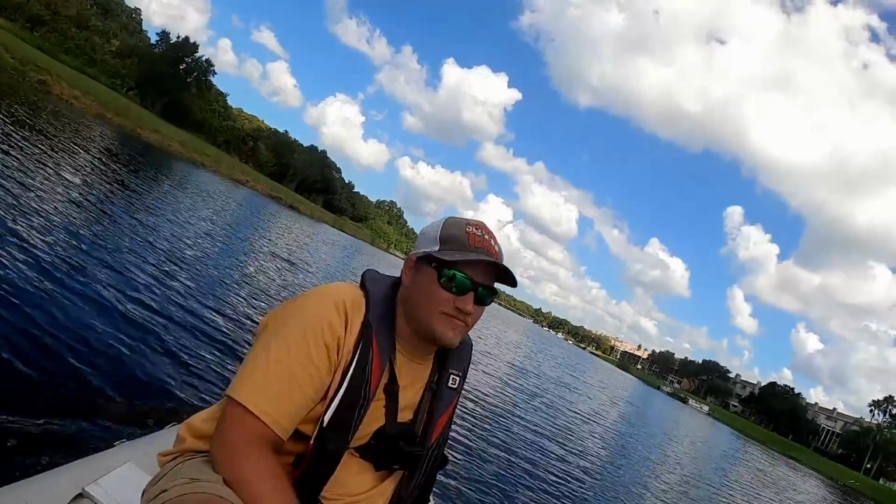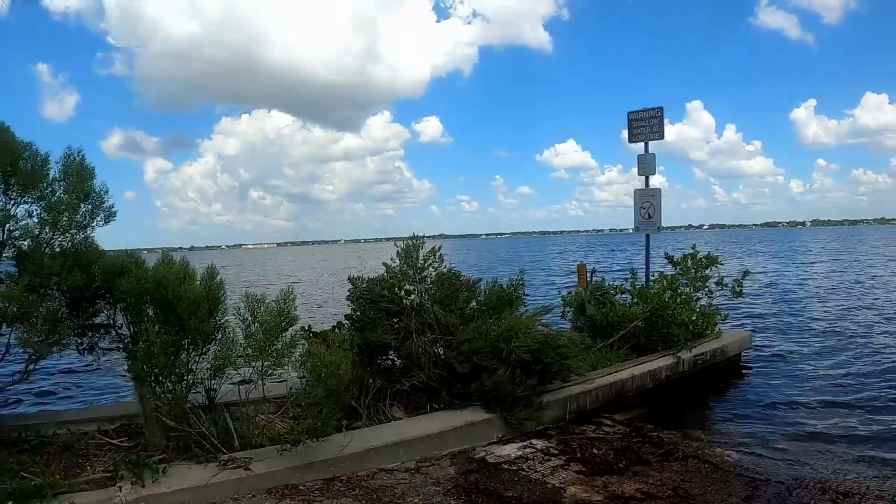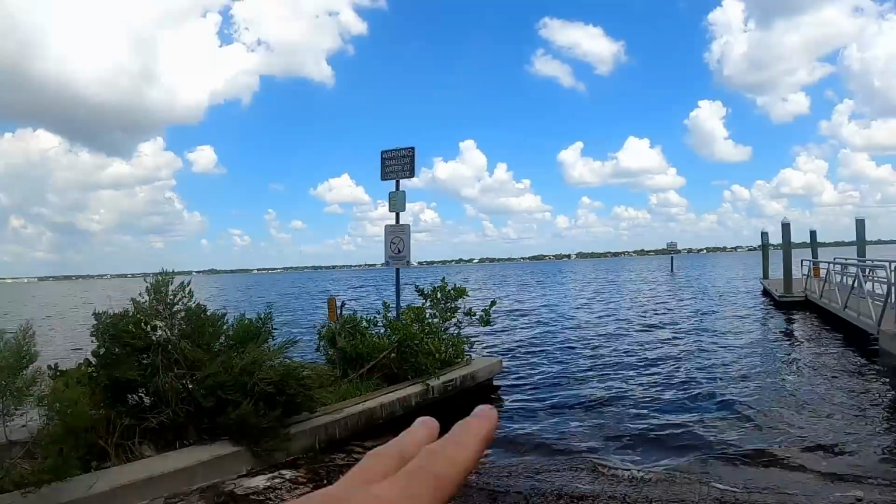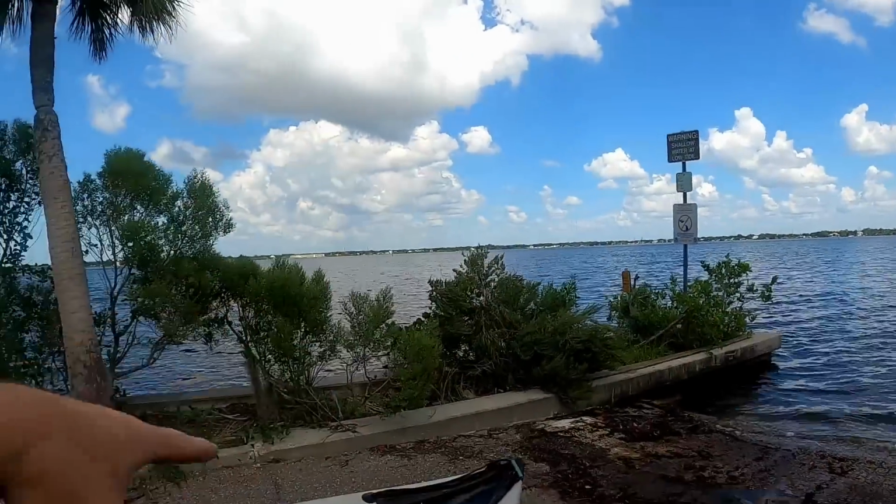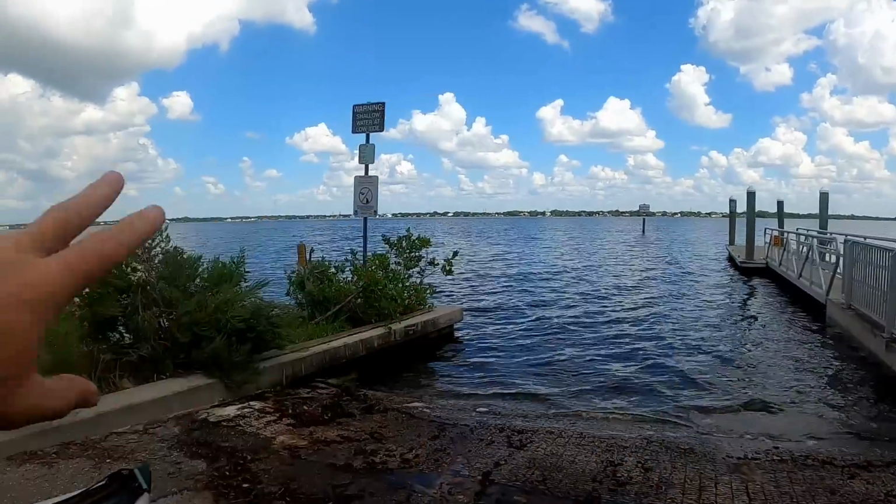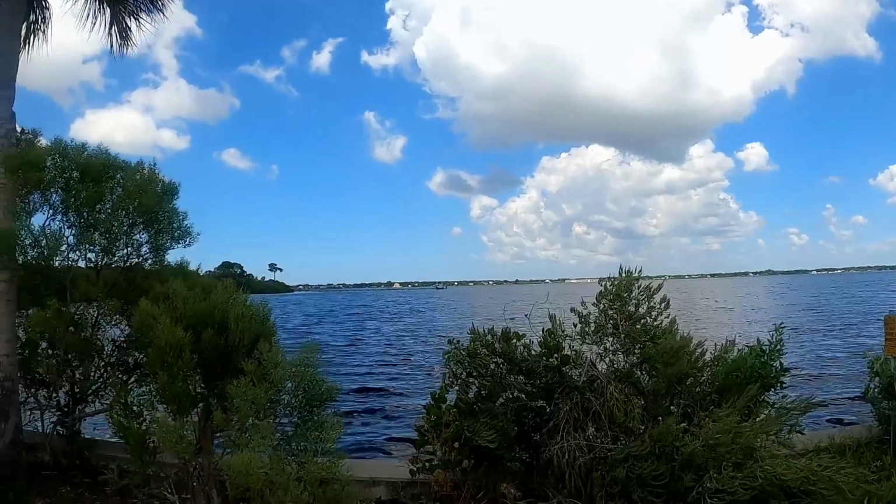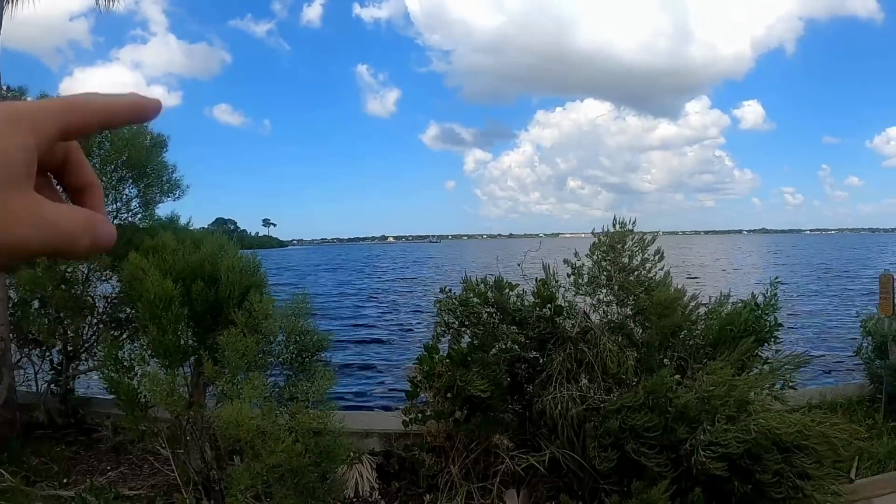Maybe. We've made it to the second spot where we're going to go up the other side of the canal, but the only boat ramp we could find is this one, literally out in the bay. So we have to go out in the sea water, so to speak, and go all the way up there to the entrance to the south side of the canal.